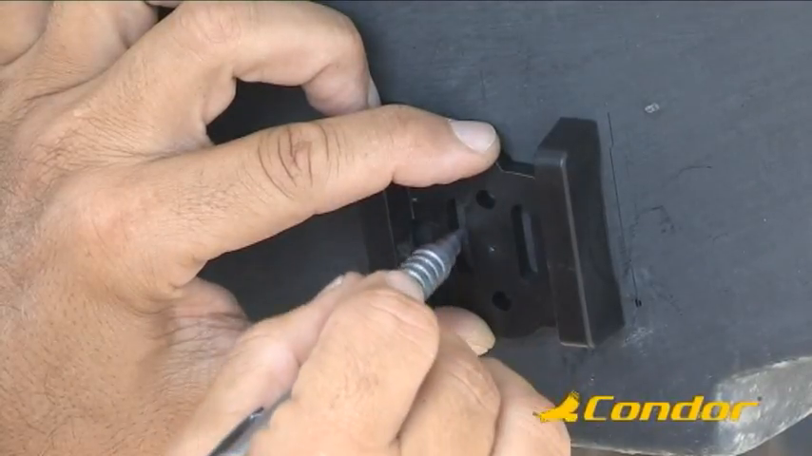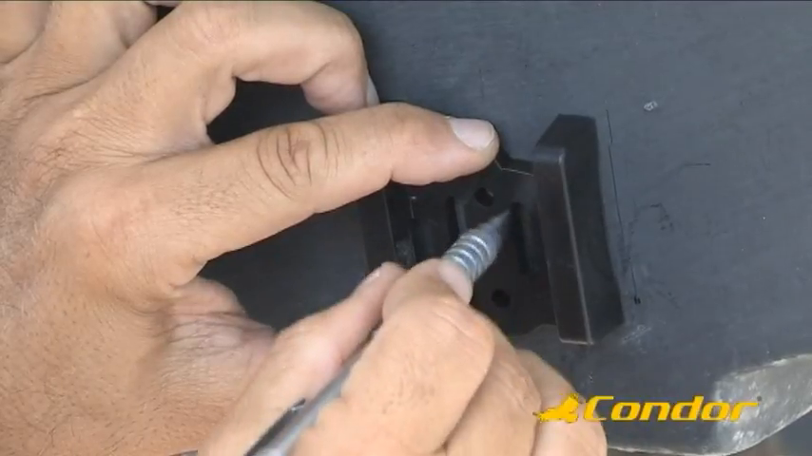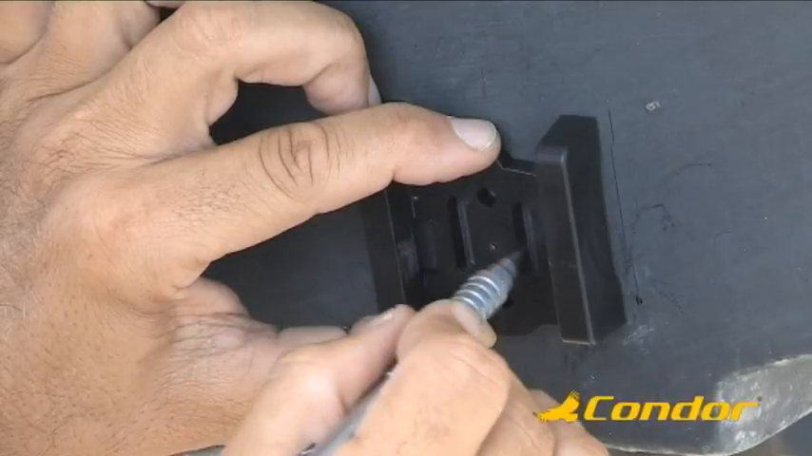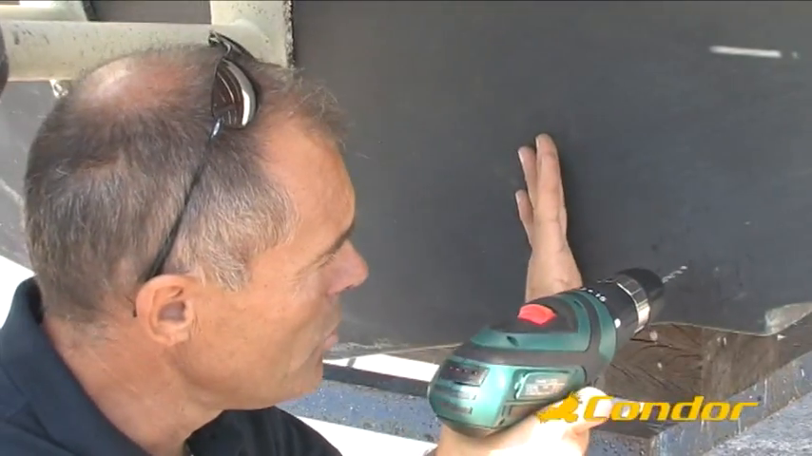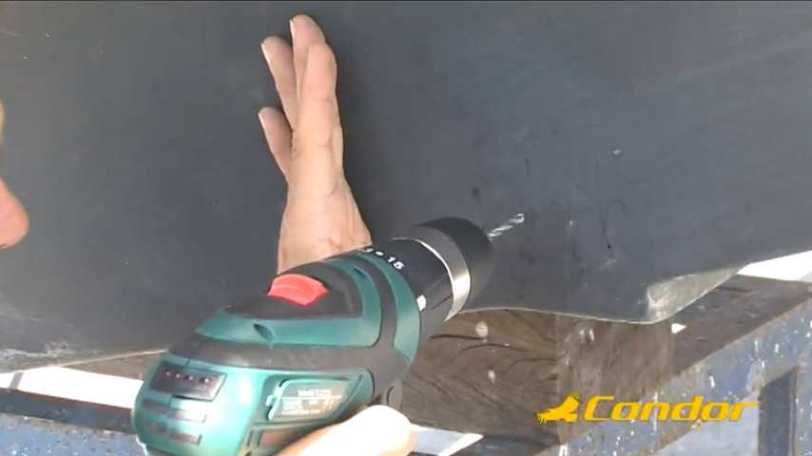Finally, trace with the pencil the position of the two eyes of the support where we will make the holes for the mounting screws. Now, using a drill with a bit of the appropriate diameter, make two holes about in the center position of the eyes.